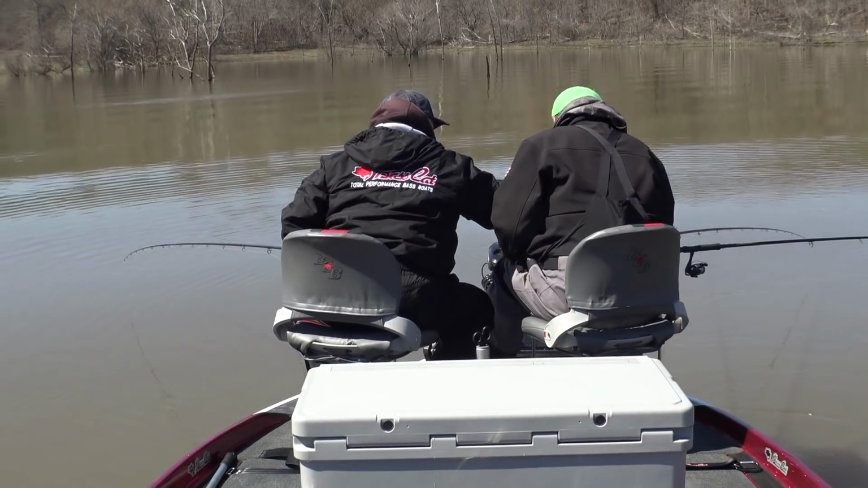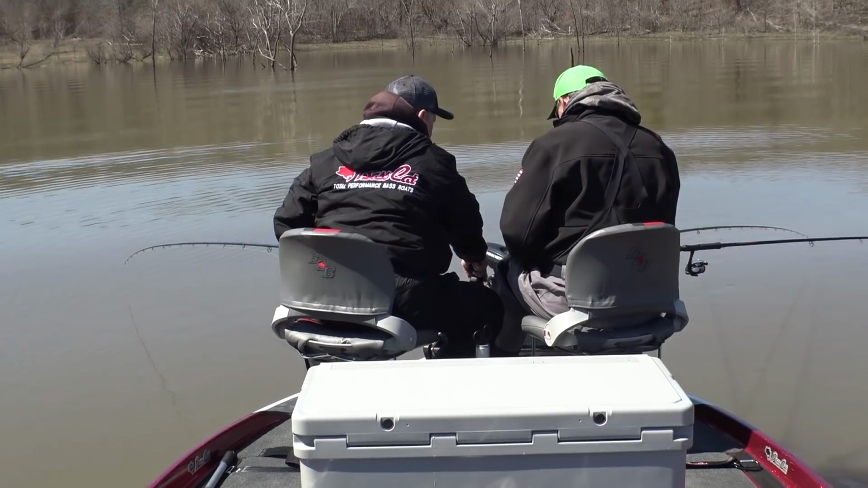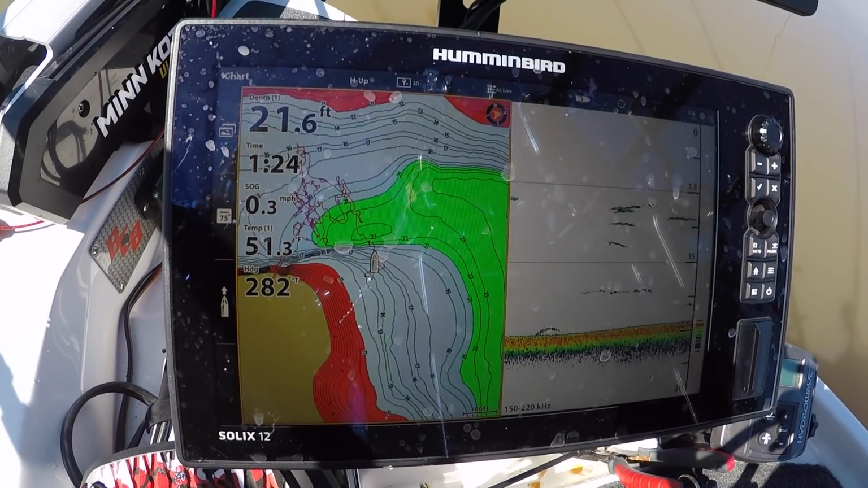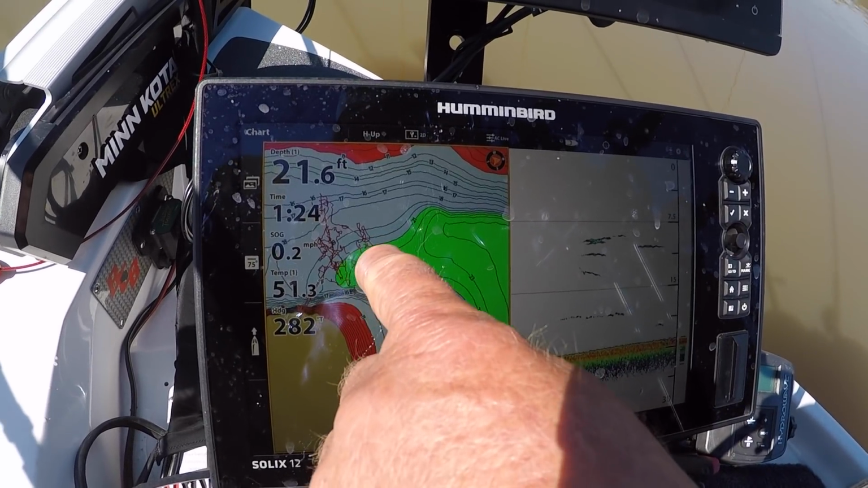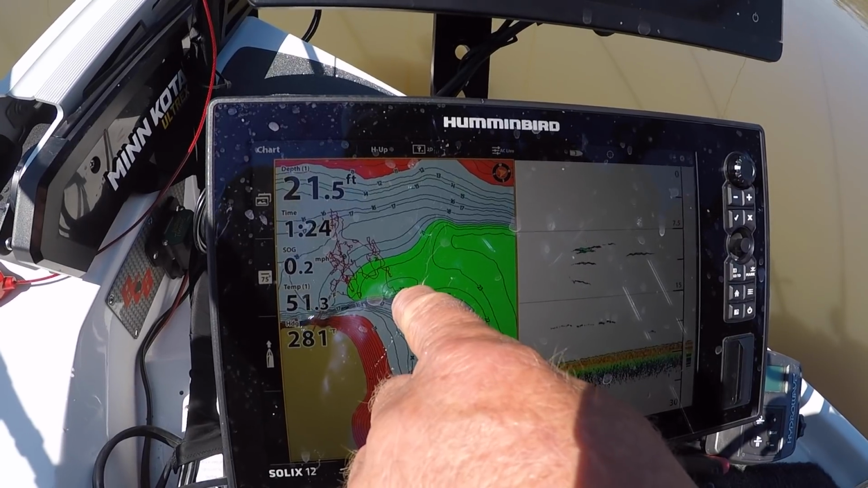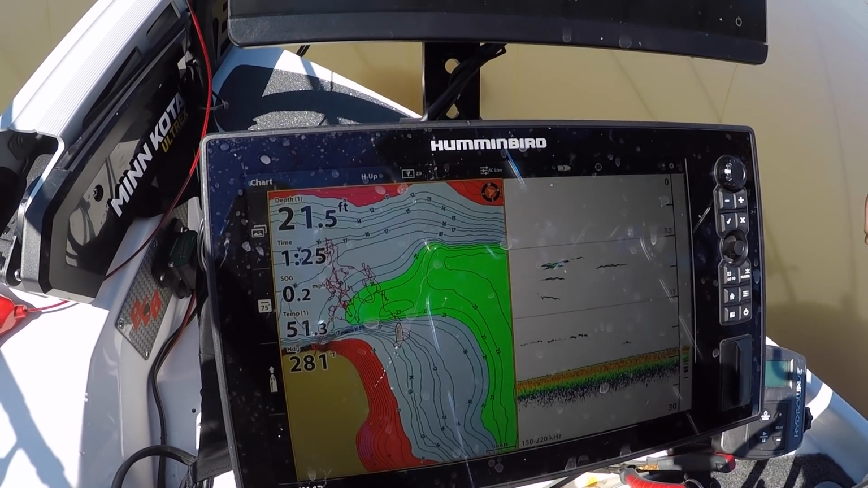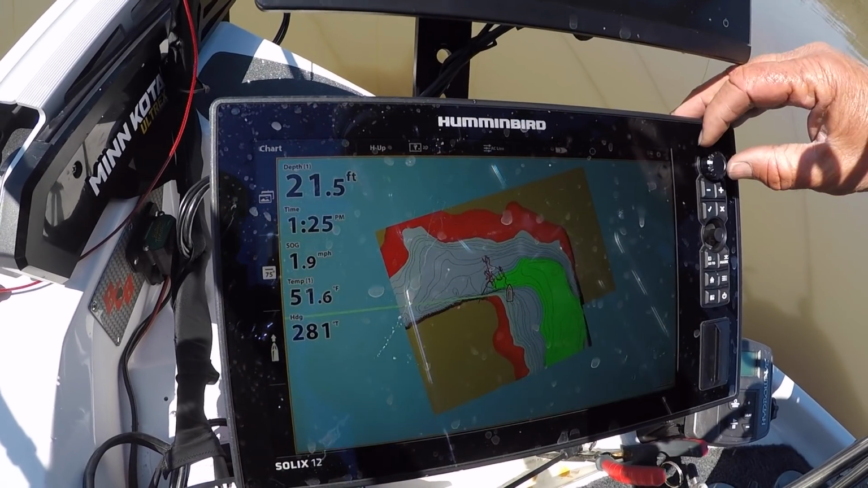Let me take this camera and show this map down here, and you can explain to them what you were talking about. You need to get a spot off of it. Okay, channel ledge. You see this edge right here, where you've got the green at 20 foot down? That's when we come across it on this side. We caught fish right here, and you can see where we caught them here. Let's do this. A full chart? Yeah.